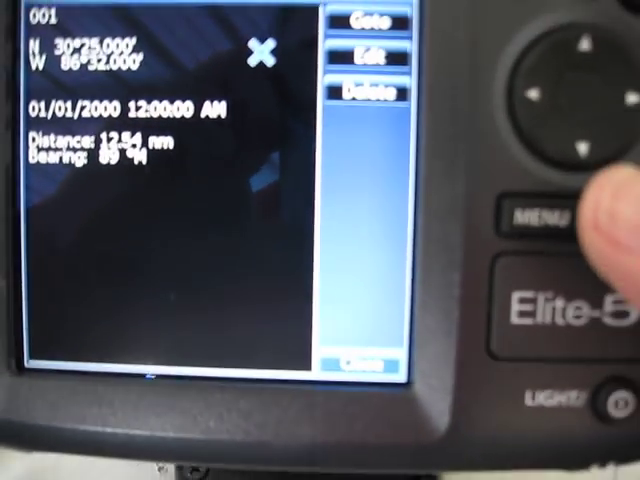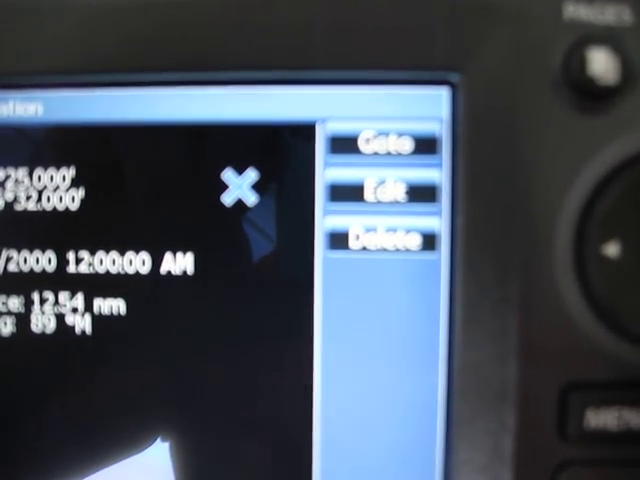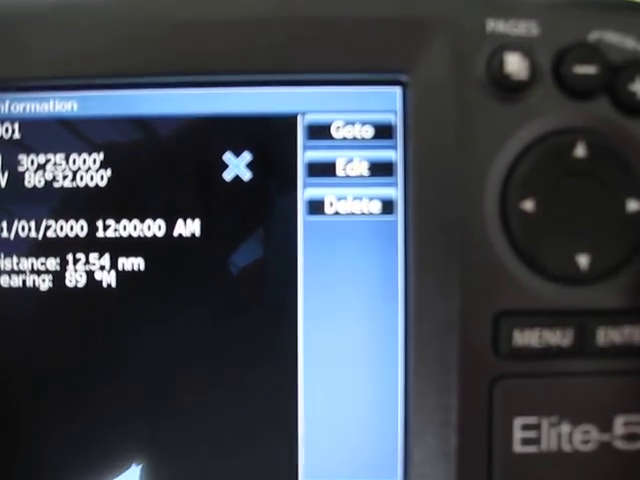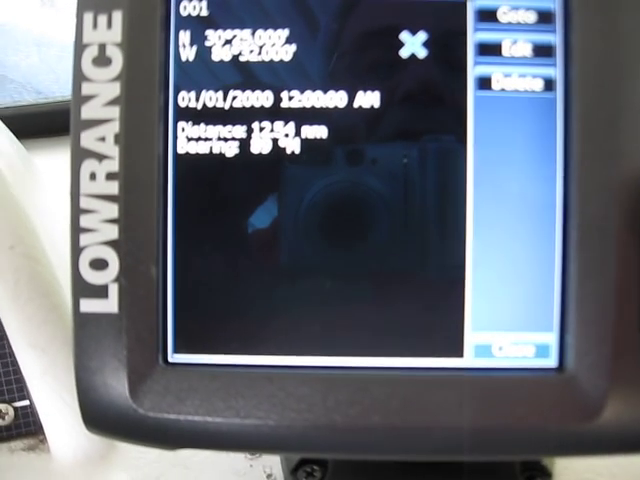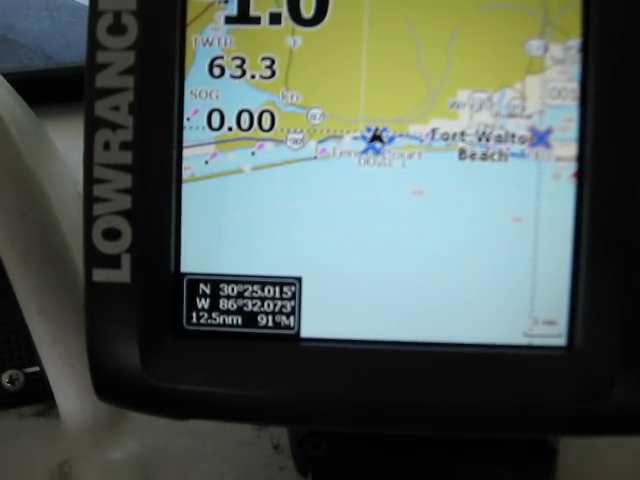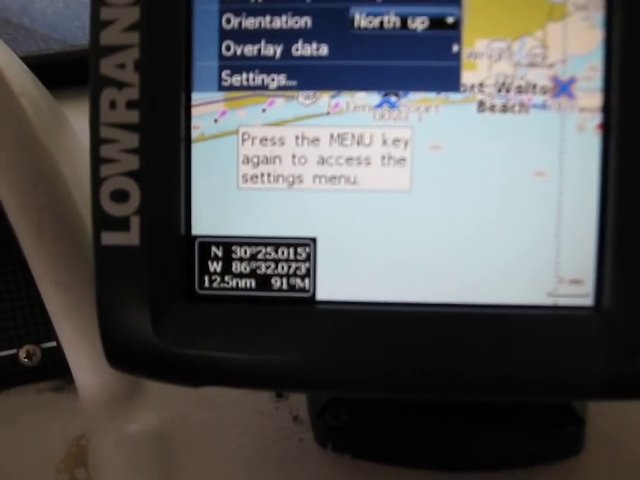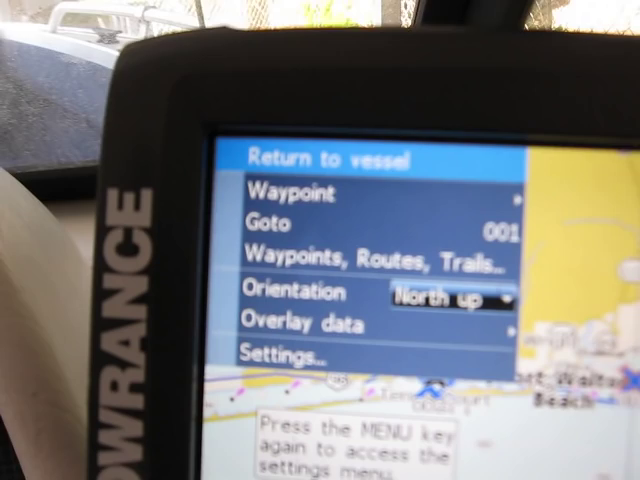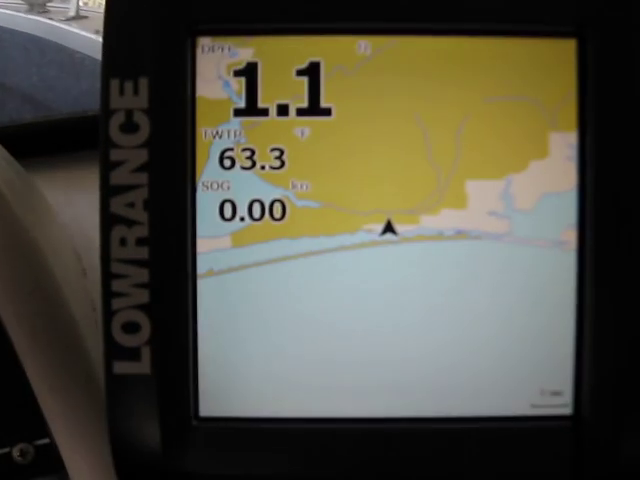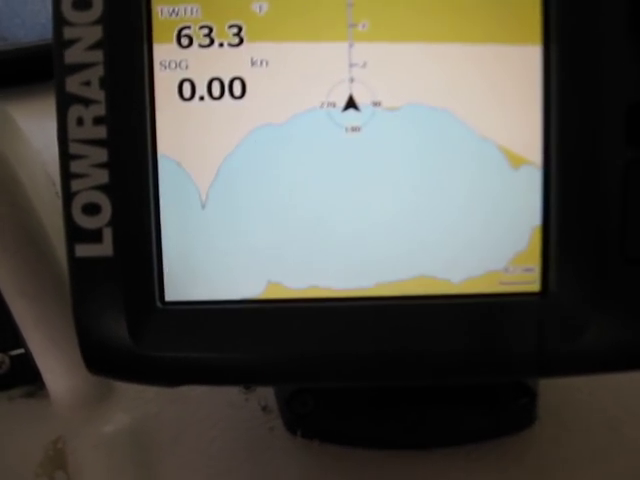I can either close that one down. Let's see if I can do it, if it's clear enough there. Go to edit or delete. I don't want to delete it, so I'll just hit enter to close it. Now I can go back. Now if I hit again, it'll return to vessel. Right up there on the top is return to vessel. I'm going to do that, and there we are. I'll zoom back in, and we're back where we were a while ago.